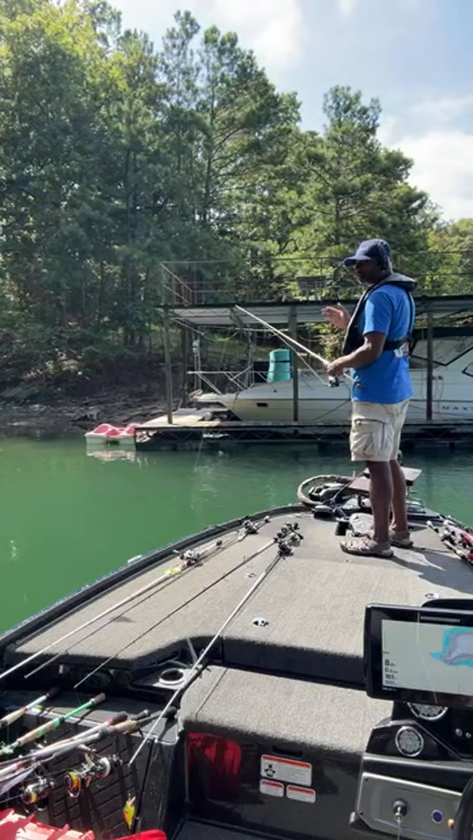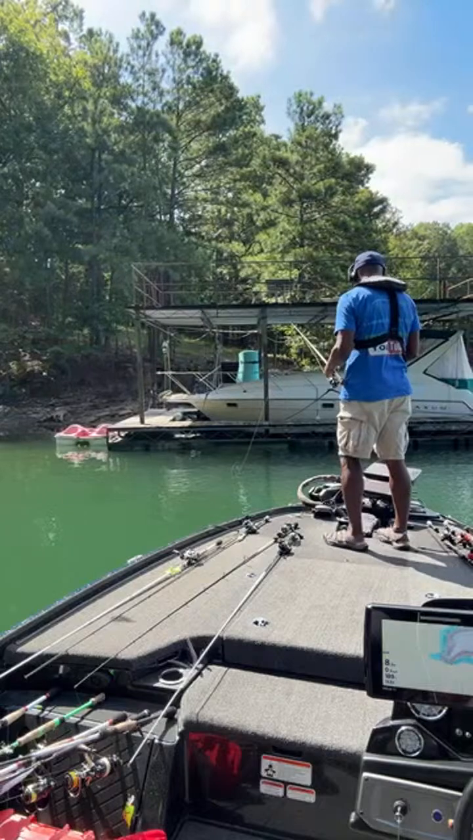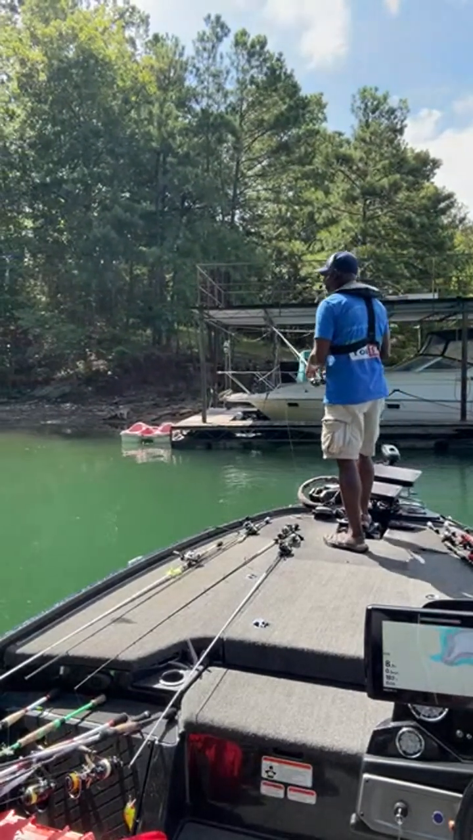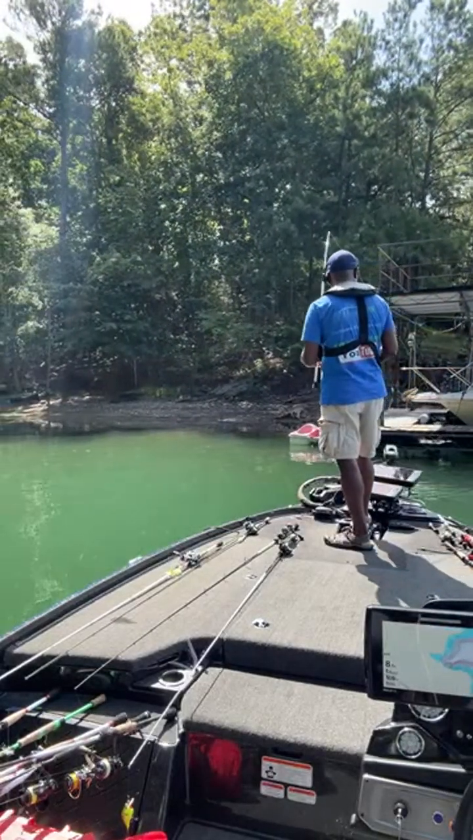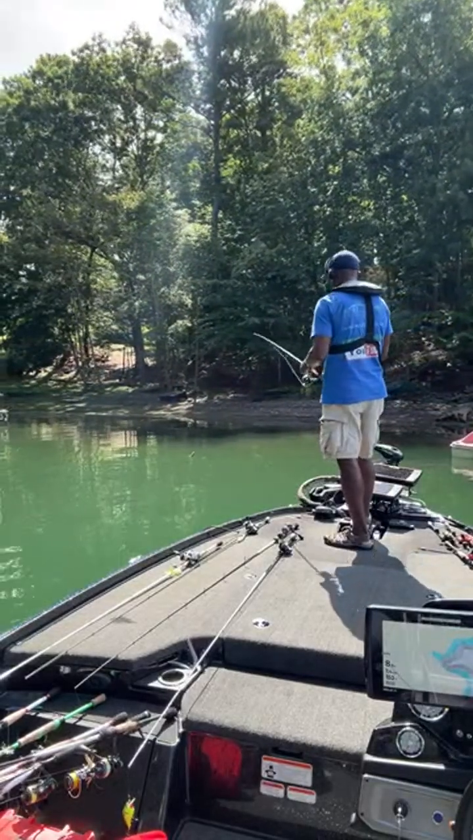I don't see my line twitching or moving at all. So on these wacky rigs, that's pretty much what you'll notice. Sometimes the fish may pick it up and just stay there, but a lot of times they'll pick it up and they'll start swimming off with it, and you'll just see your line moving. All right, I didn't even see a fish following that out or anything.